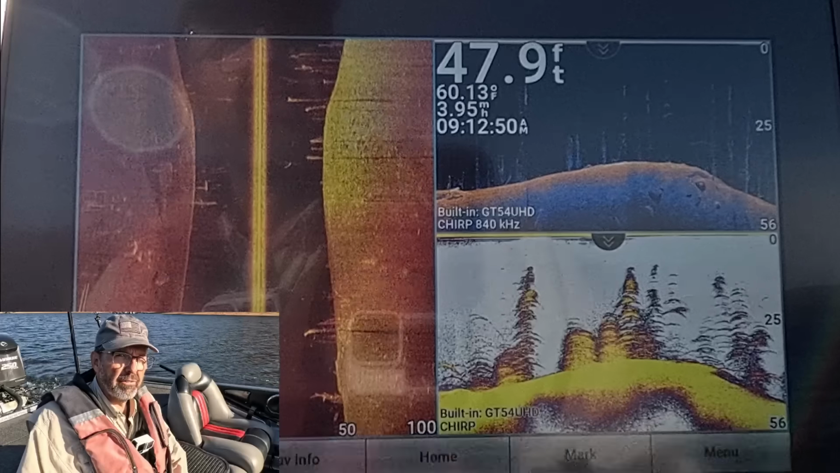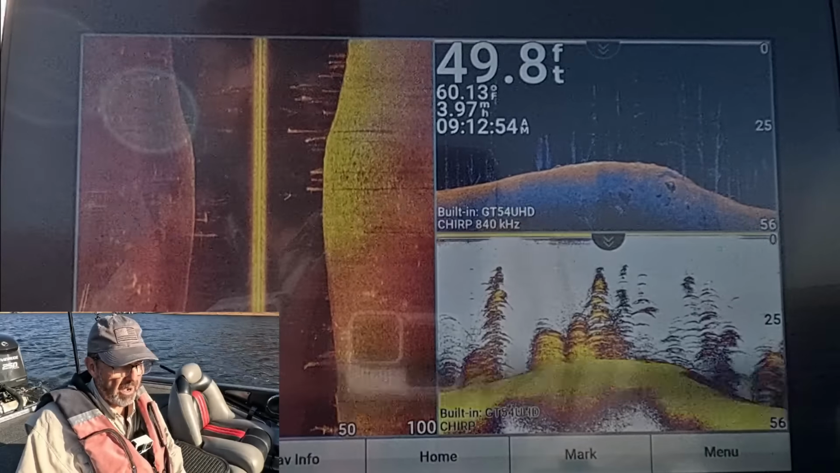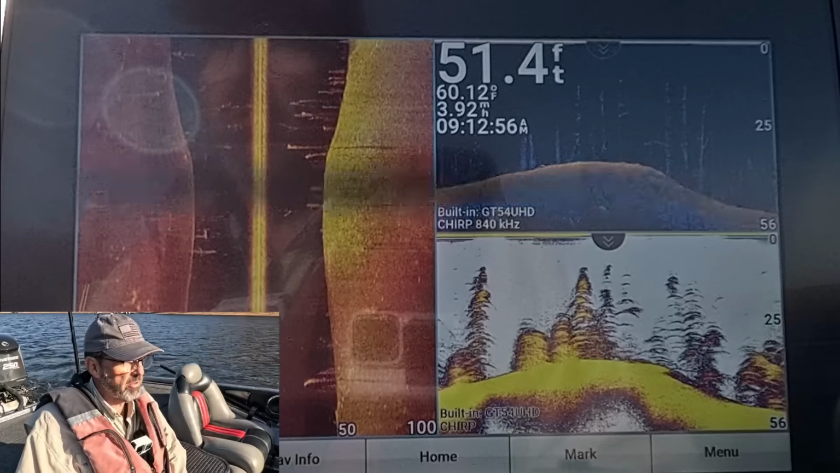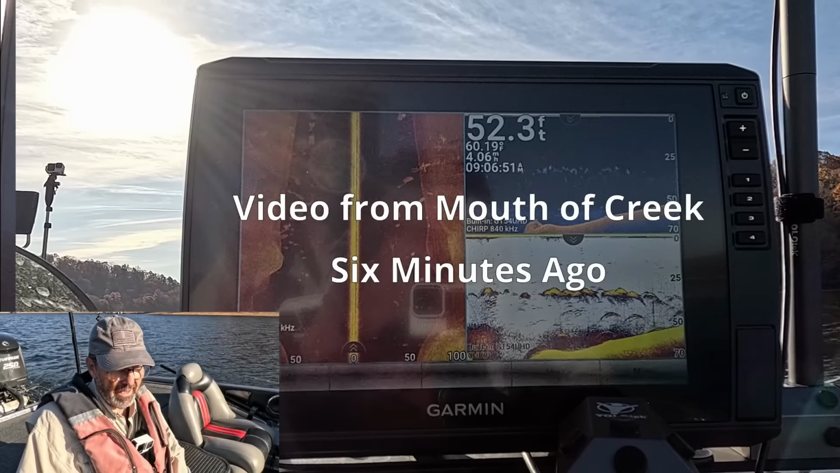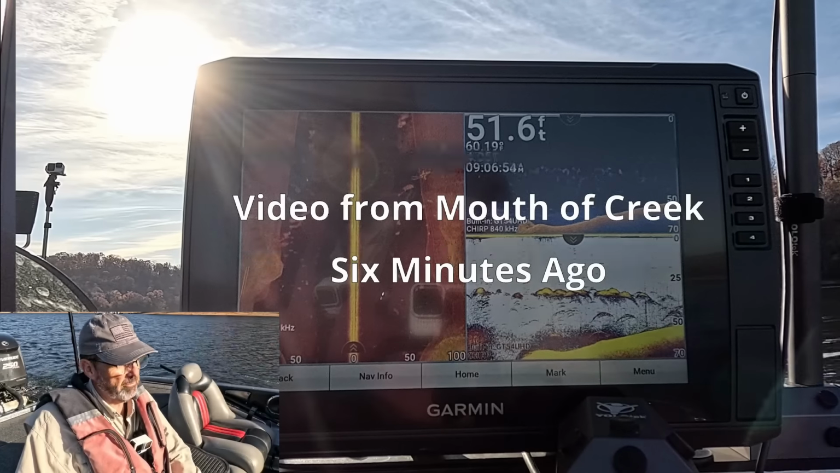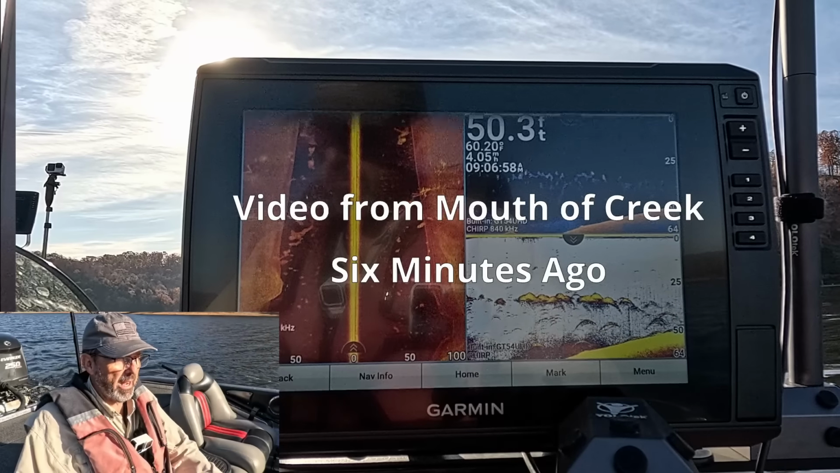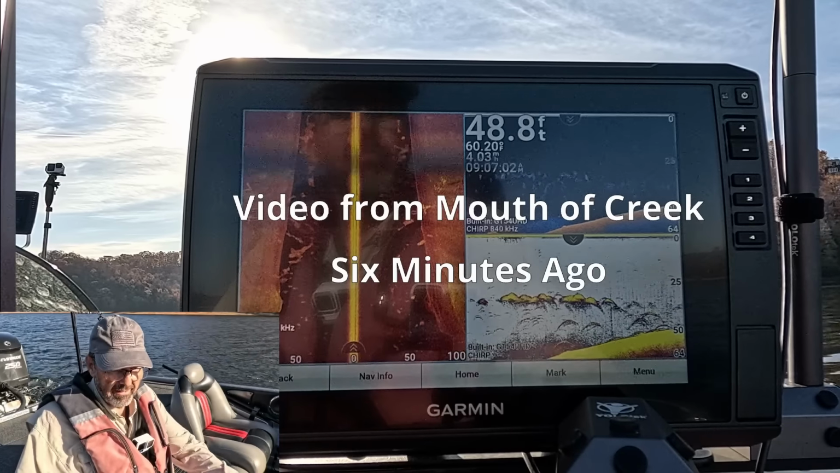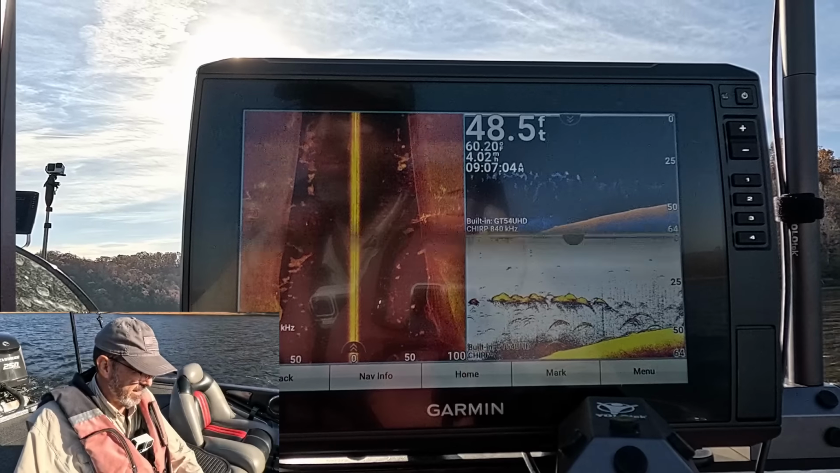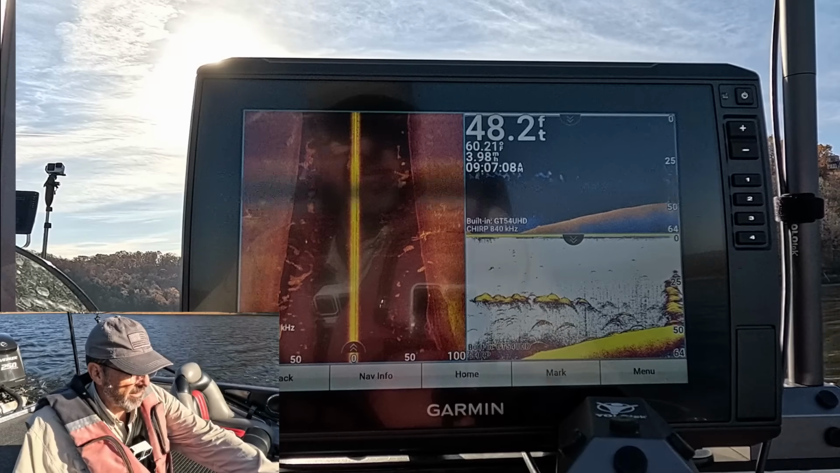I've heard the bite's tough. The thermocline's gone, the fish have spread out. The graphing I've been doing is showing the schools of shad to predominantly be about 30 feet deep. And there are some predator fish around them, which is making me think that I might not find them back here in the back of this creek. I'm glad I was graphing coming in here. We'll find out shortly.